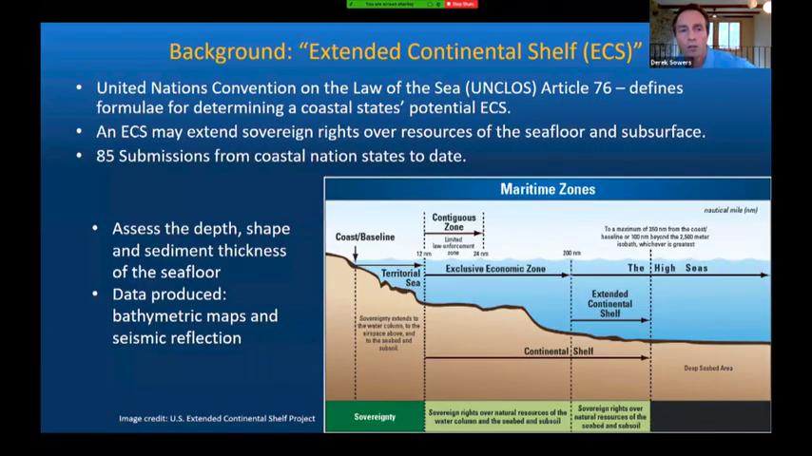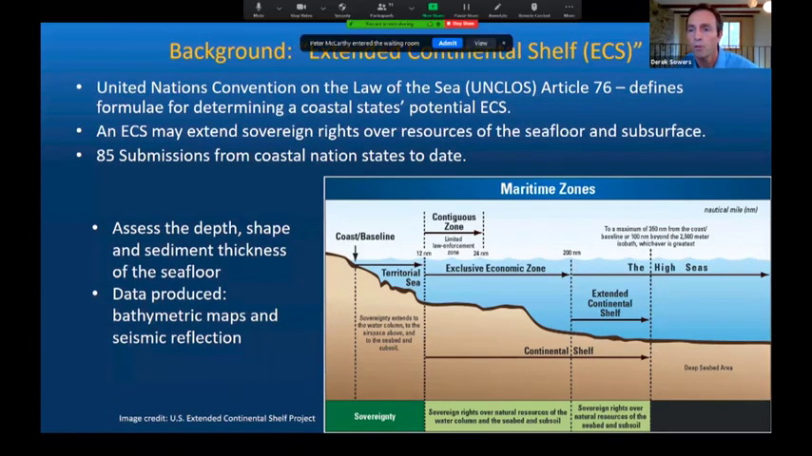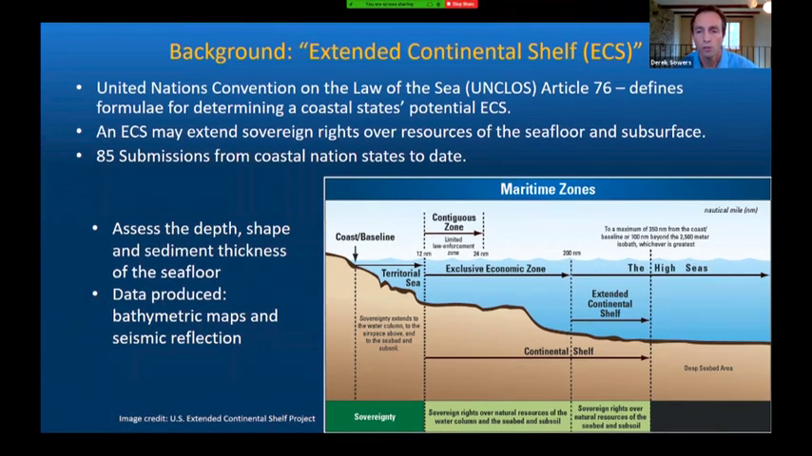So, some background on what is meant by an extended continental shelf. Under international maritime law, coastal nation states are recognized to have sovereign rights over marine resources out to 200 nautical miles, the area referred to as the exclusive economic zone. Article 76 of the United Nations Convention on the Law of the Sea also defines formulae for determining a coastal state's potential extended continental shelf.